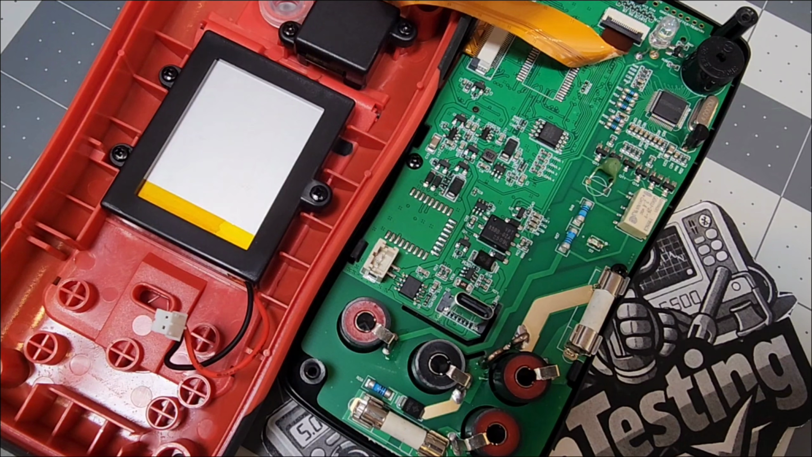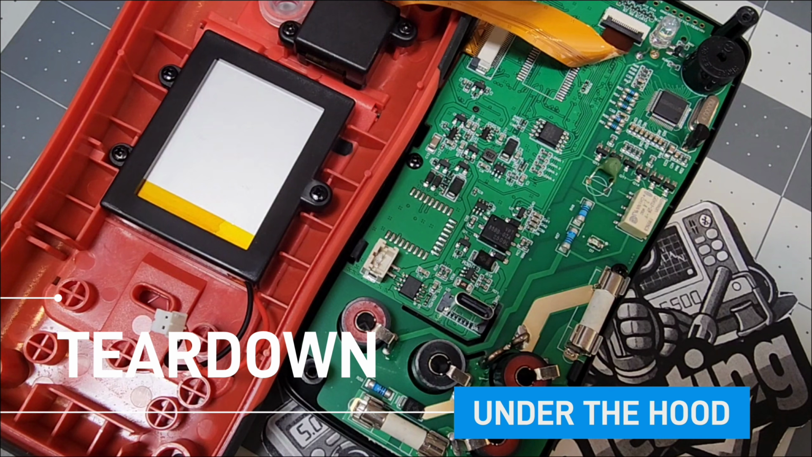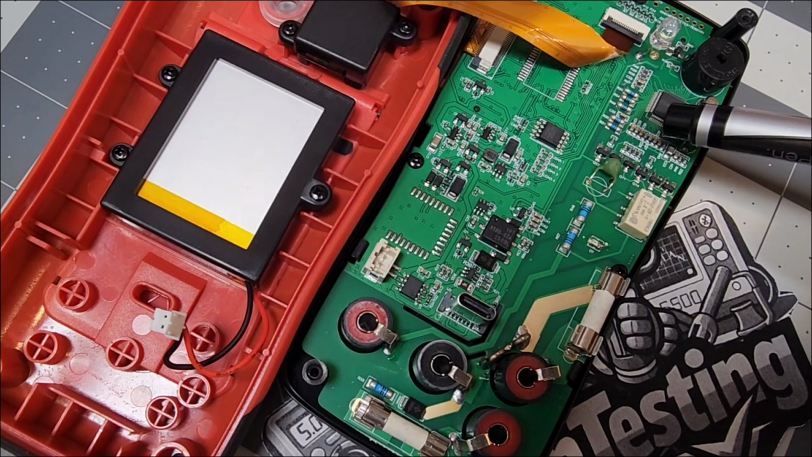All right, quick teardown. Here's where we find out if this is real or just plastic hype. You know what I'm talking about. Let's start off with the guts. I want to start right from the get-go here. Look at that. Look at that.